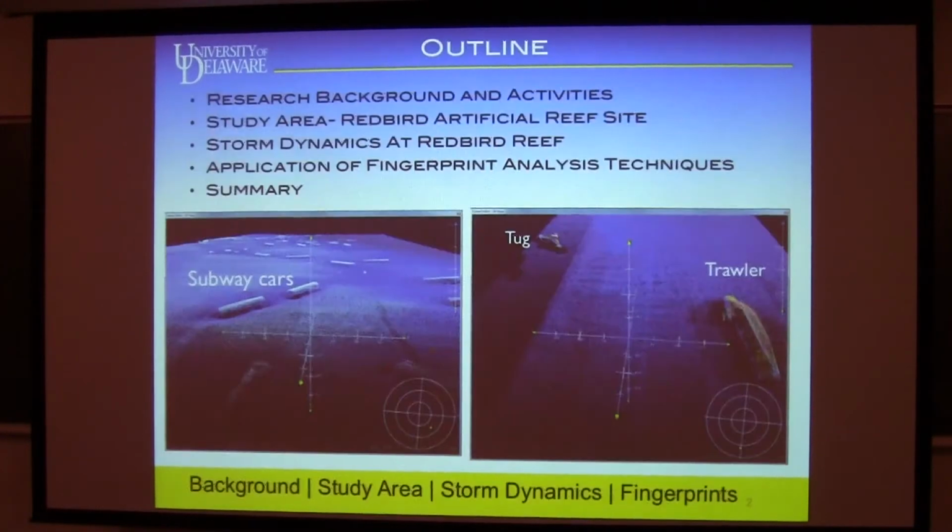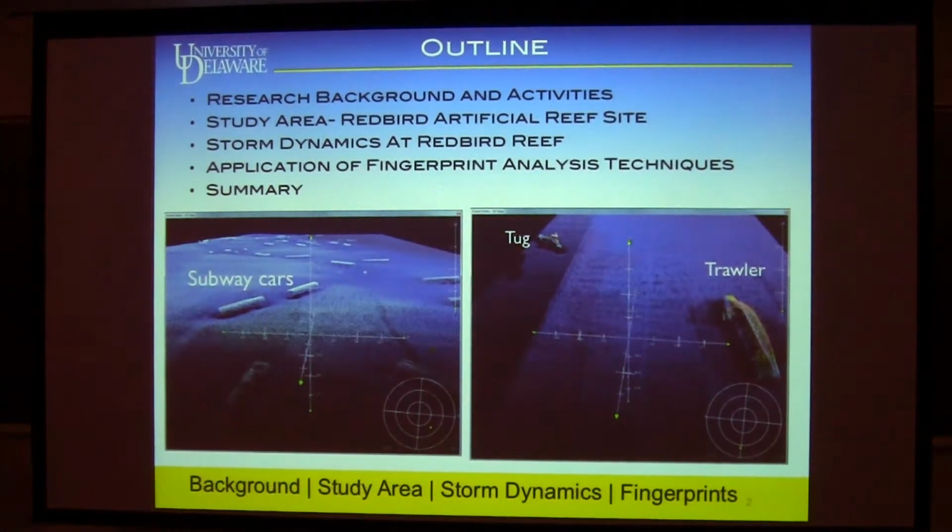So let's get into it. Just to give you a roadmap, I'll give you a little bit of background, just some images to keep in mind. I'll be talking about an area that's turned into an artificial reef site with sunken ships, and these are New York City subway cars. You don't need a ticket on these anymore. These are the Redbird line.